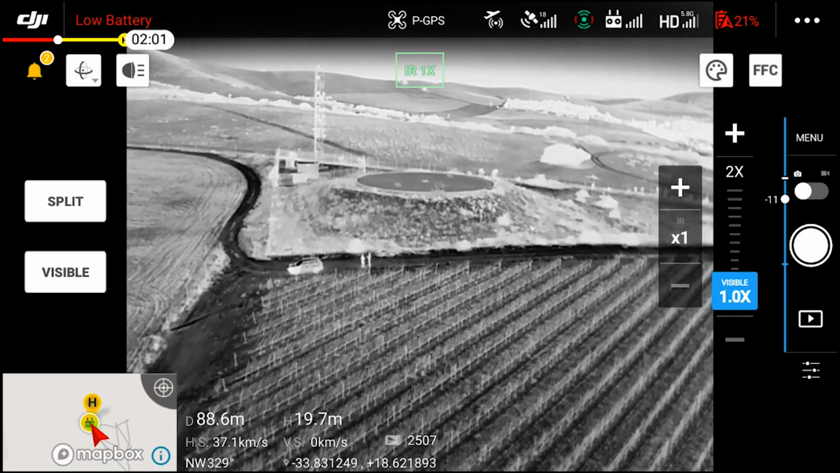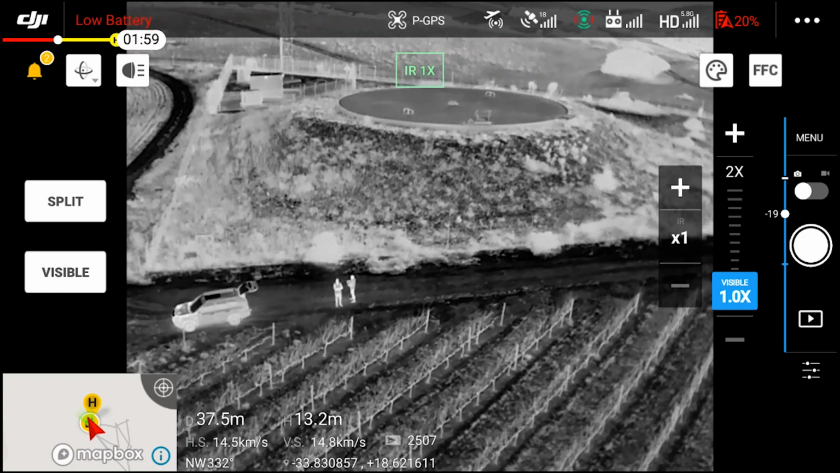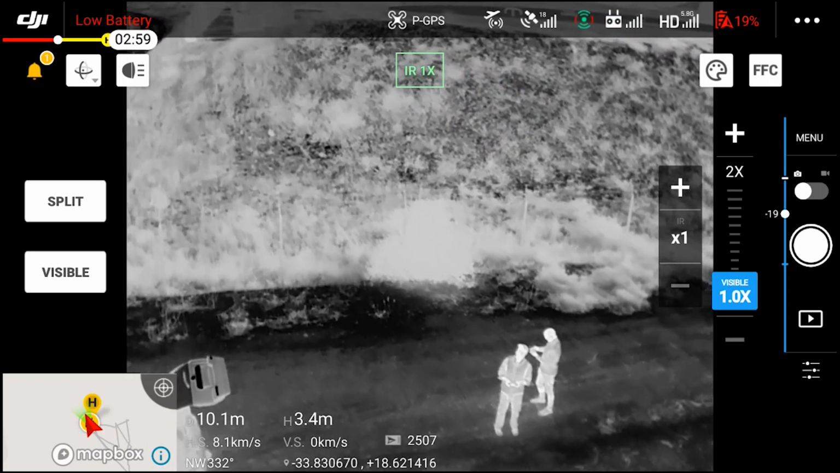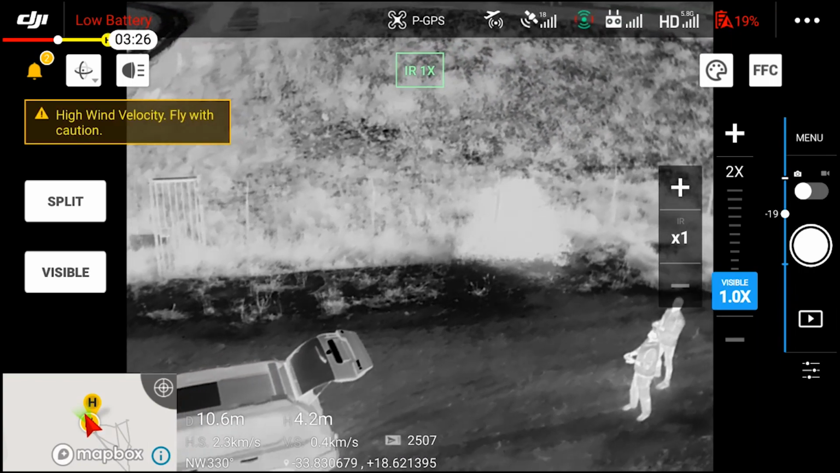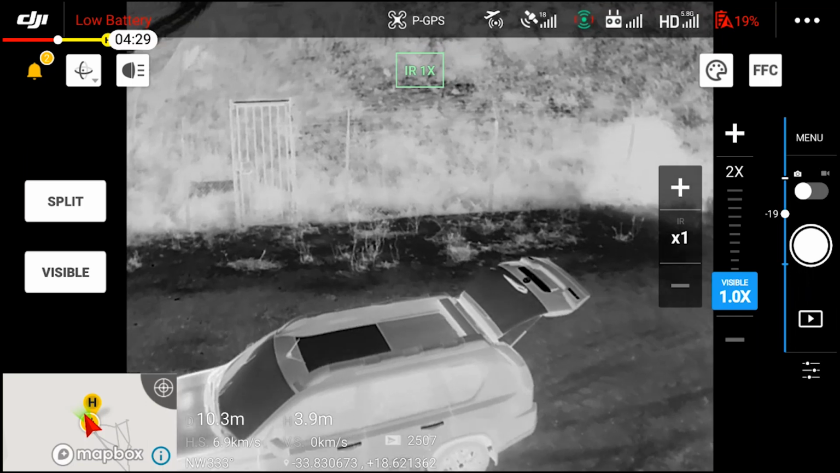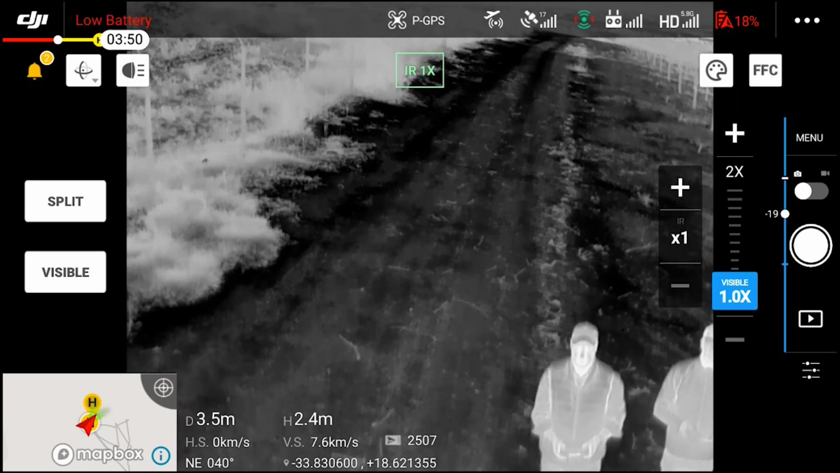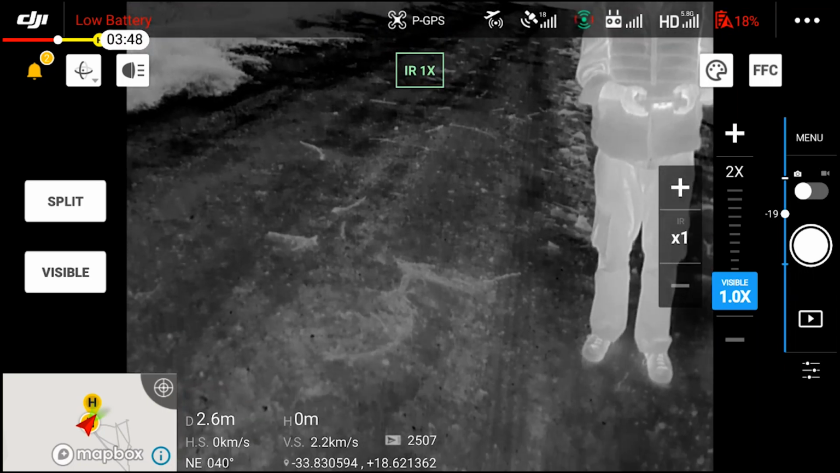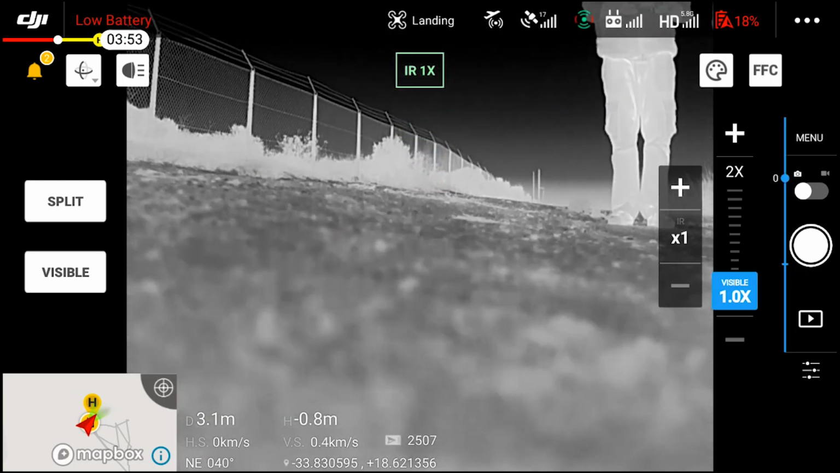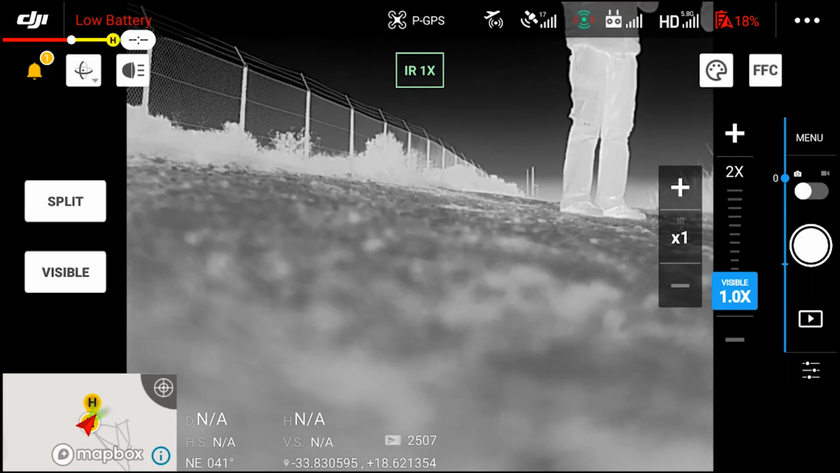I'm going to leave you guys with some footage of the drone coming into land, and you're going to see once again why I'm actually in love with this drone, because you're going to see the definition on the clothes of the people standing there just with the thermal camera. It's something that you have to see to believe, especially if you think about it. The other camera that's capable of this clarity is the H20T, and that costs 90,000 South African rands just for the camera alone, and then you still need the M300 or a similar type of drone to use it. So this is by far the best value for money drone on the market right now.